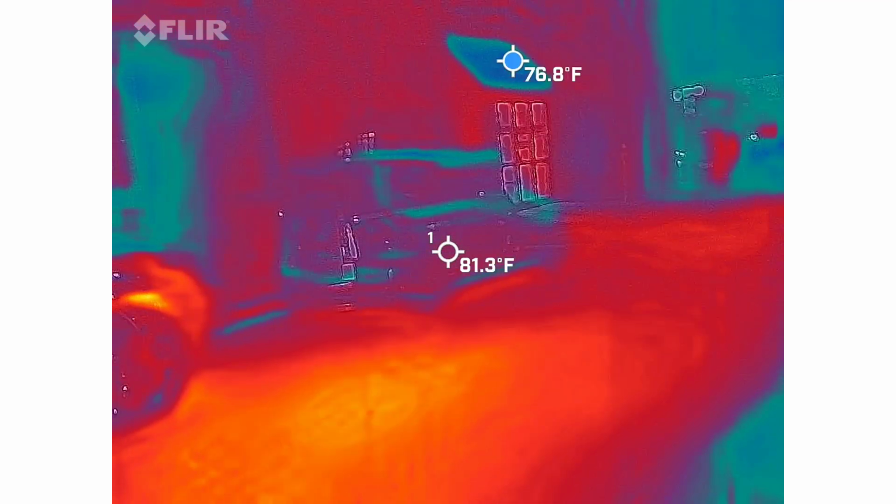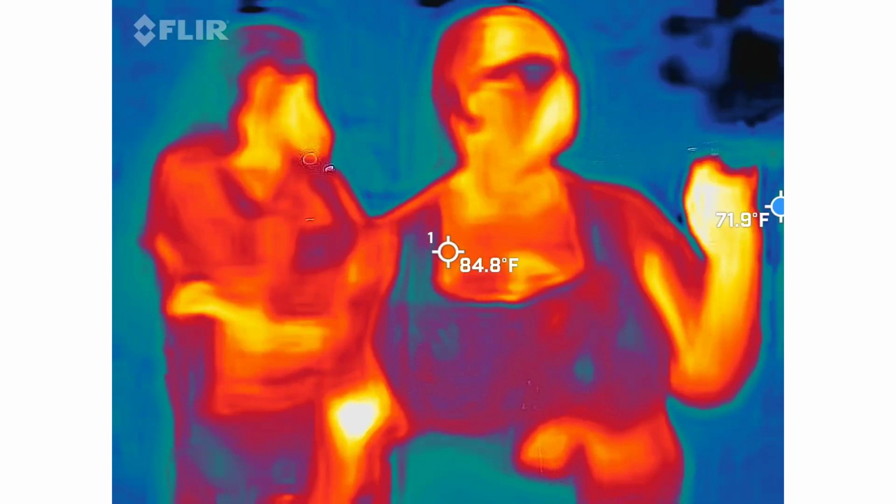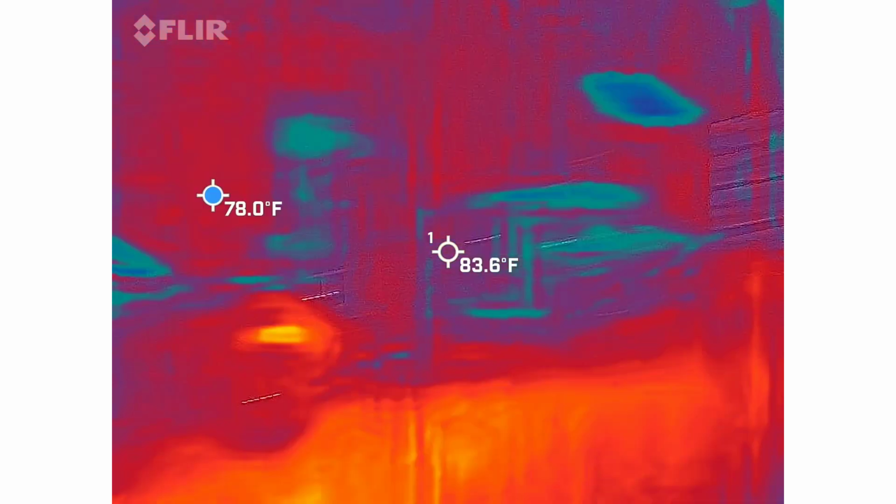Didn't see that guy behind him. Nope, and it's not going into a parking spot, just so you guys know. Yeah, that's not a spot. Bet you he's over there. He's gonna hit the people behind him. Yeah, he's literally about to hit the people behind him. And going to the river.